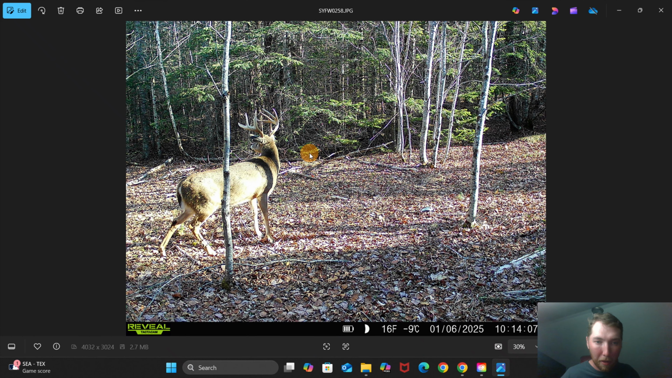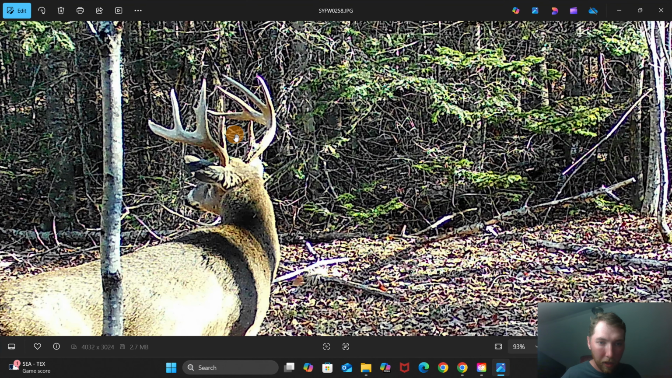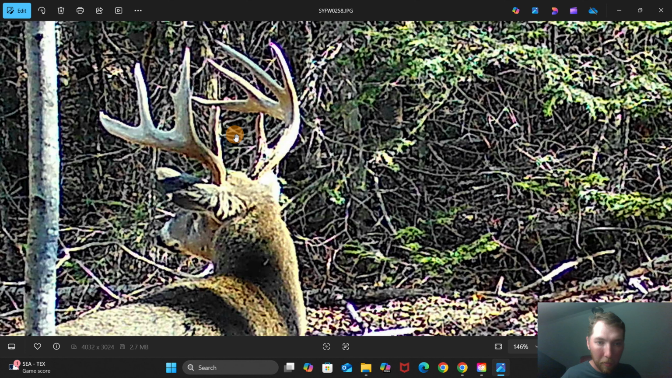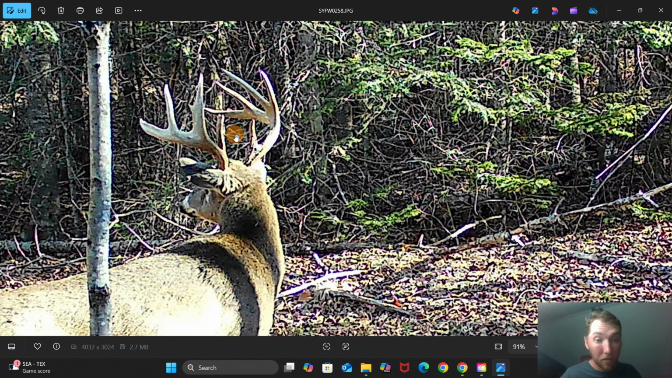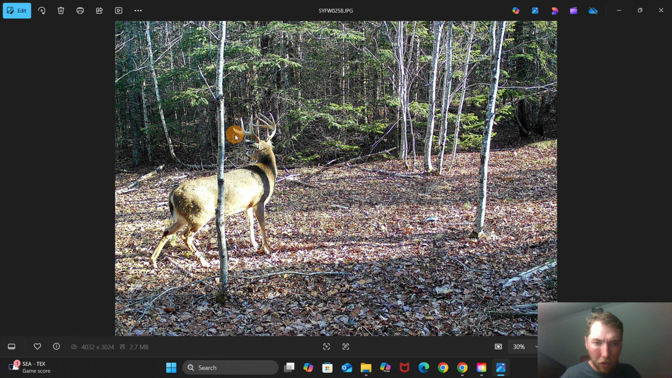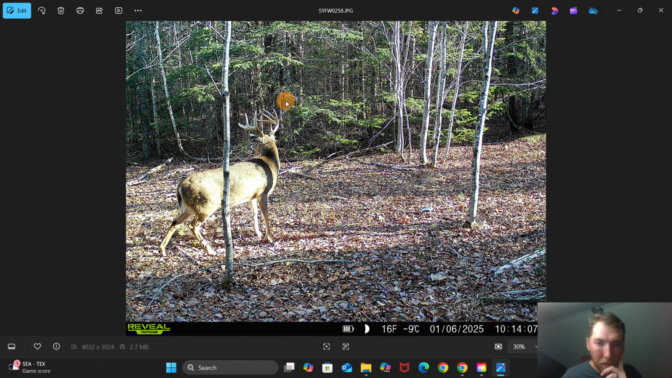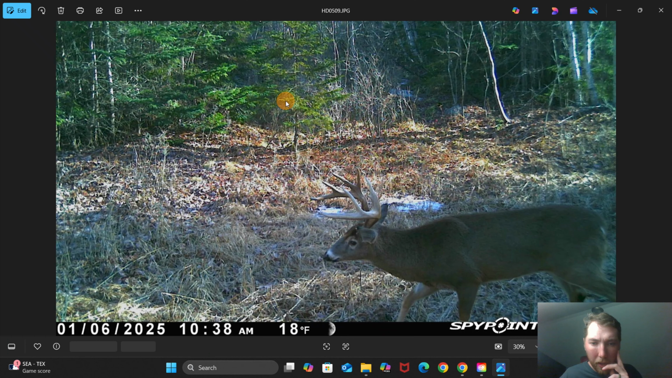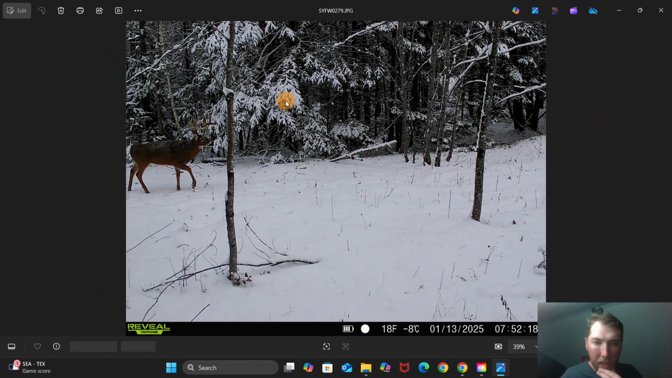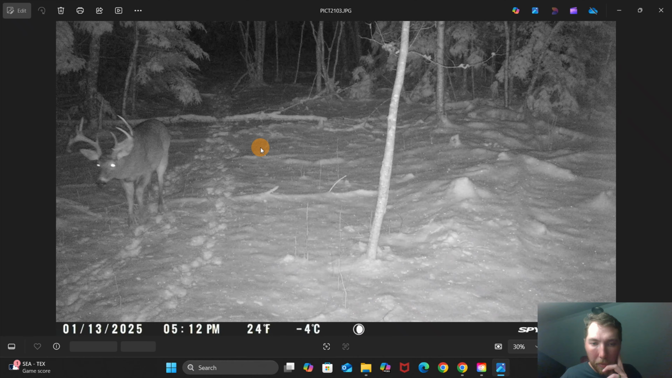That's a great one. That's one of my favorites. So we'll see if we can use some of that to our advantage next year. I'd love to see him show back up. I know he survived the deer season at least. He looks healthy. He's old, but he's not ancient. That's a great picture, both of those. I love those. But I got pictures of him until the 13th. That's another great one in the snow. That's a cool one. That's the last one I got of him.